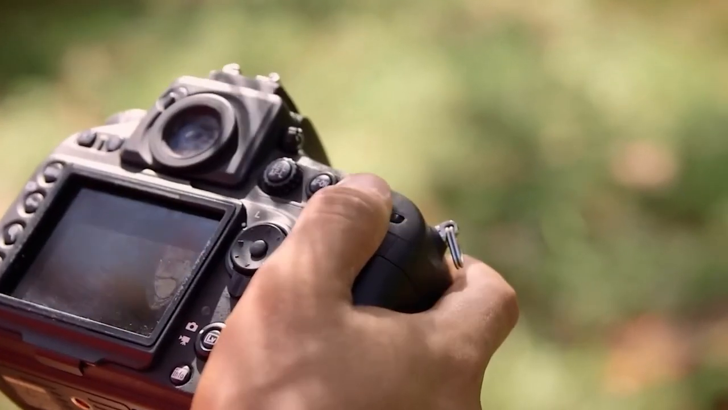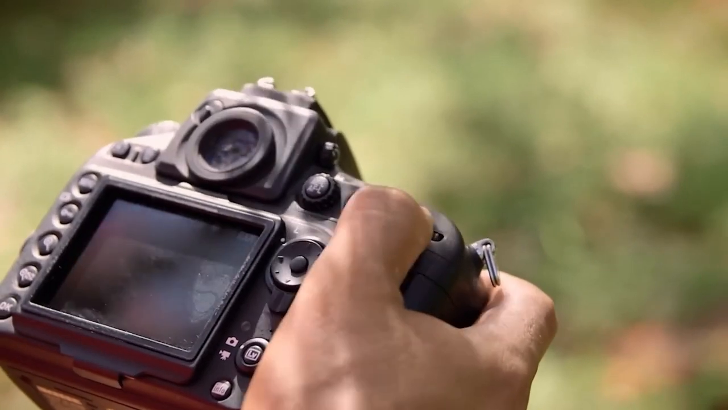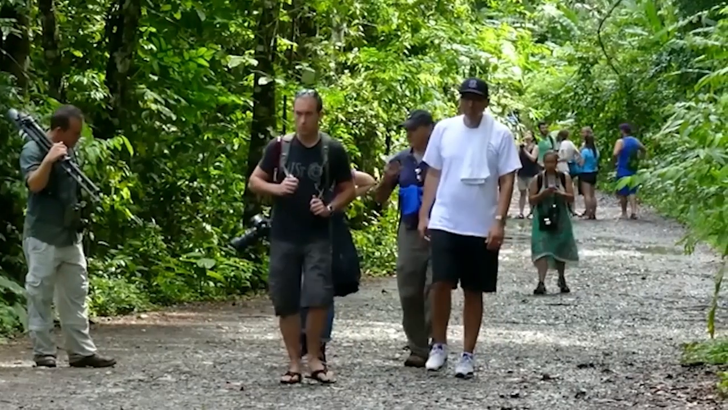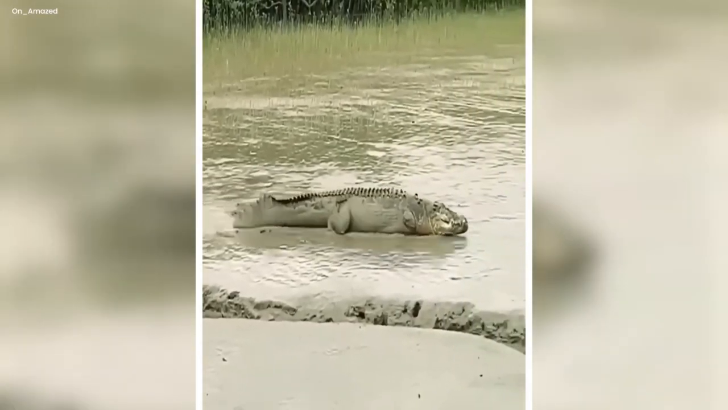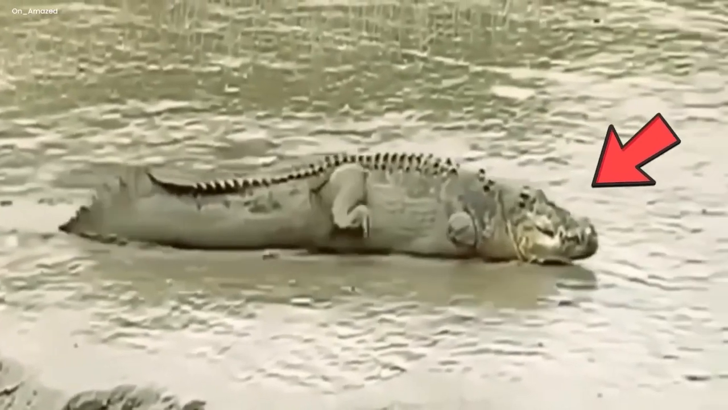Mysterious crawling creature. The camera recorded a rare and mysterious scene. The air was filled up with questions. In this video, a group of tourists were stunned. It was never seen before. This cryptic being was very peculiar, crawling on the ground. It had a long, scaly body and a powerful tail. He didn't find anything.